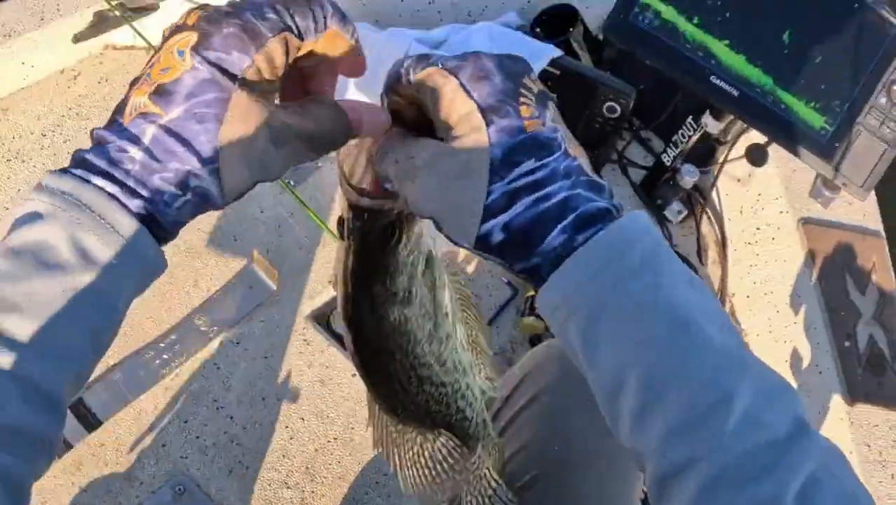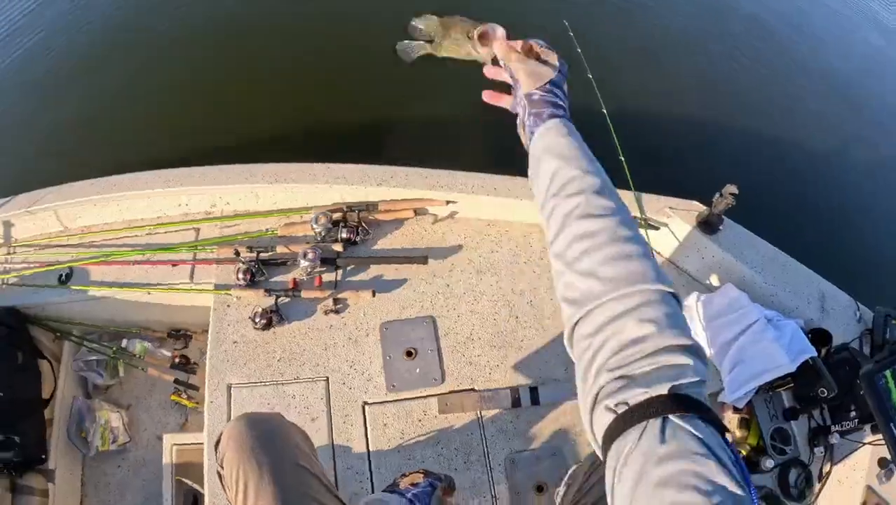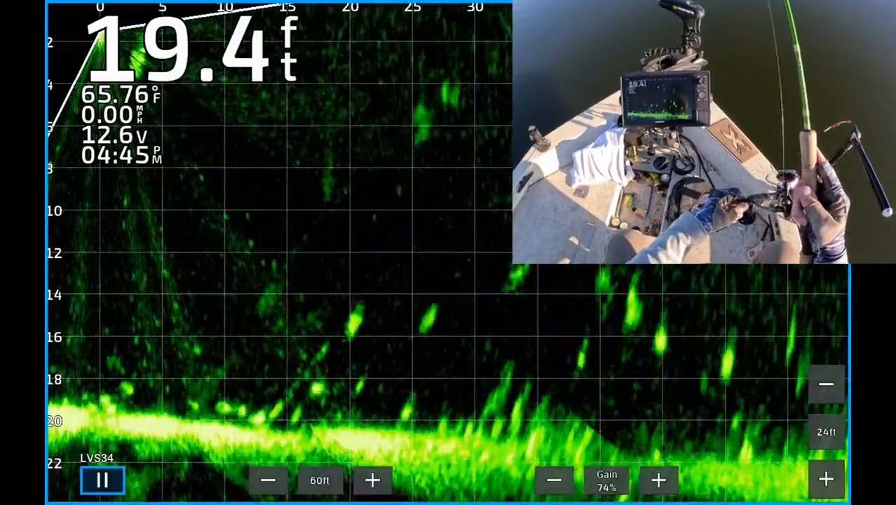Right at 13, just a little bit over 13-inch black crappie. Letting him go. Get back in there. Get bigger. Oh, there's a nice looking crappie about 20 feet from the boat.